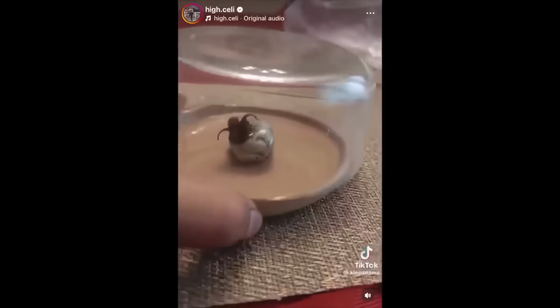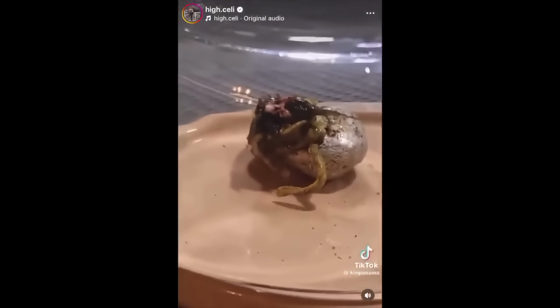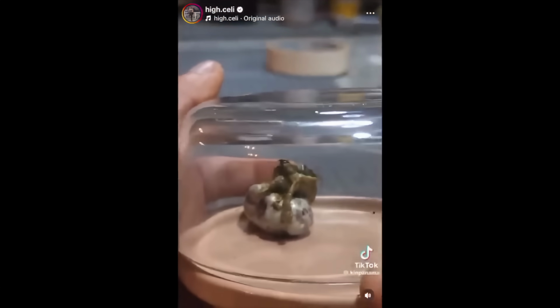What started to grow off of this meteor had life reactions to it. It moves. It's not feeding off anything. It's not getting air. He's kept it in the dark for the most part.